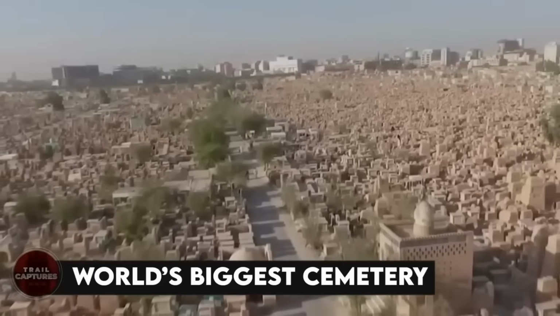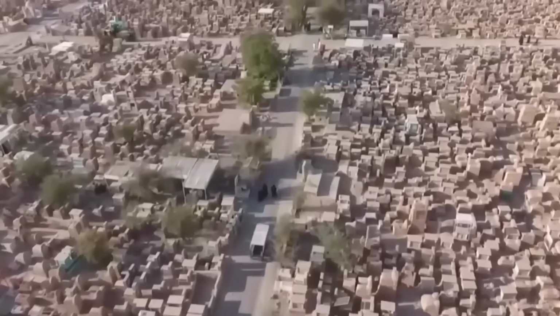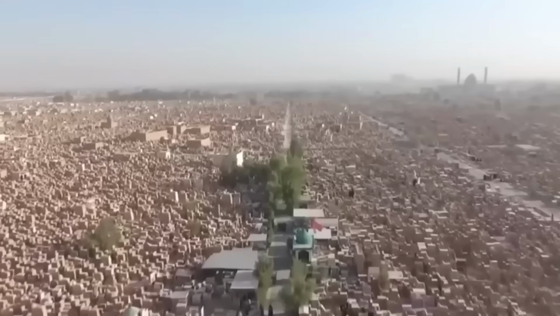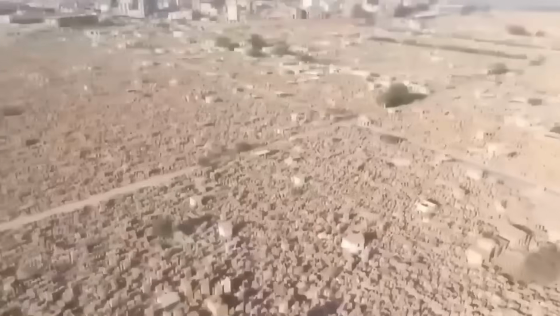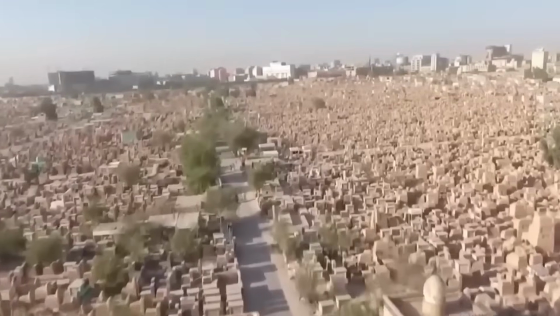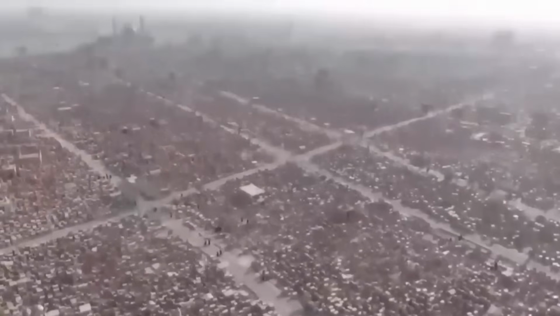World's biggest cemetery. Take to the skies with this drone footage capturing the world's largest cemetery in Iraq. Spanning an impressive 1,485.5 acres, this sprawling site is home to over 5 million graves. From above, the enormity of this burial ground is striking, with an endless sea of tombstones stretching out in all directions. Despite its somber purpose, the sheer magnitude of this cemetery is both breathtaking and awe-inspiring. As the camera glides overhead, it's easy to imagine the stories and histories buried beneath the surface, reminding us of the significance and power of honoring those who have passed.